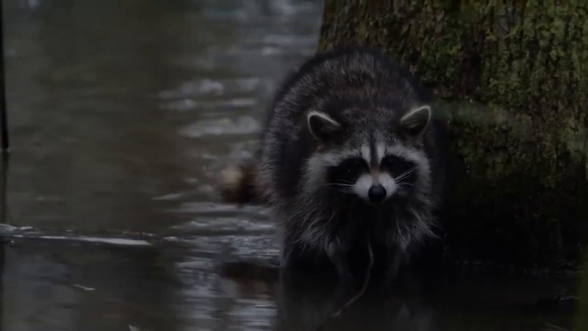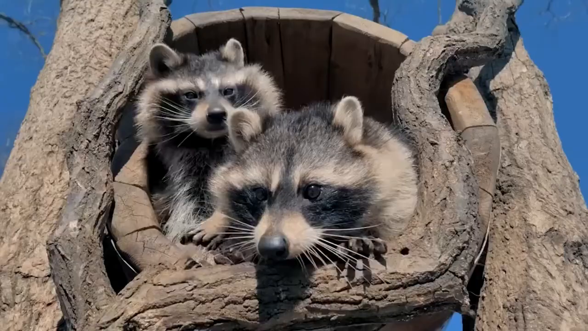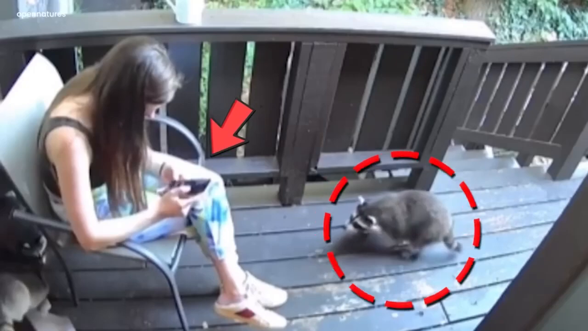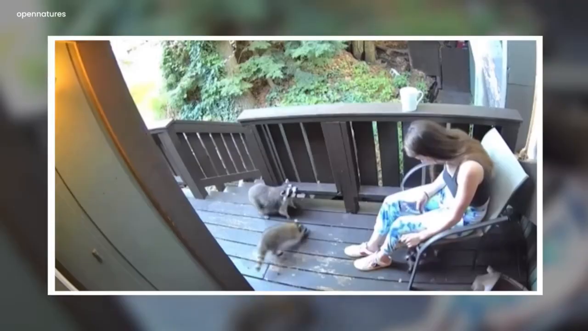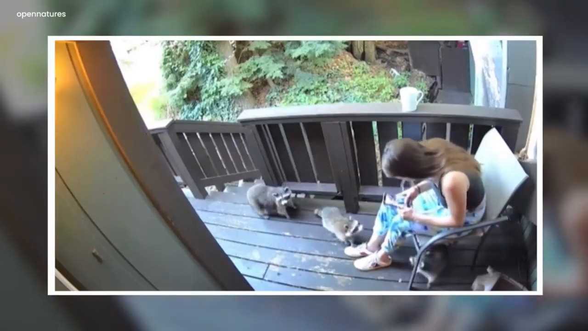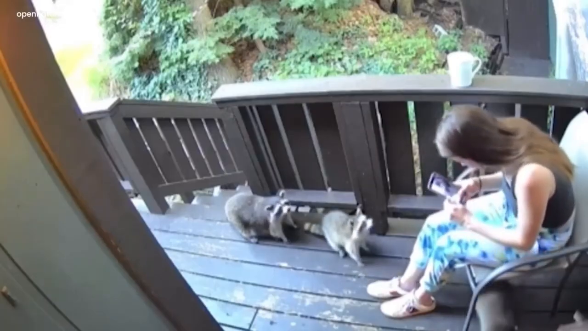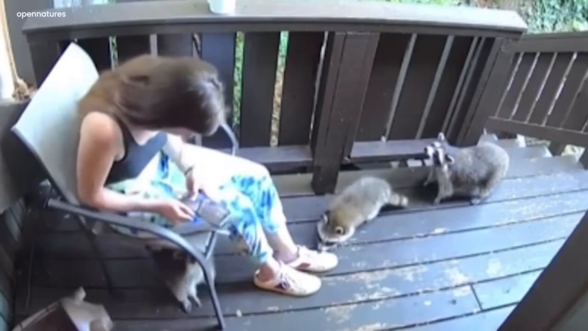Raccoons are generally considered adorable and almost harmless. Yes, almost harmless. They started sniffing around the woman, mesmerized by their innocence. The woman began taking pictures of them. Soon, the woman got comfortable with these wild raccoons and started gesturing one of them towards herself.